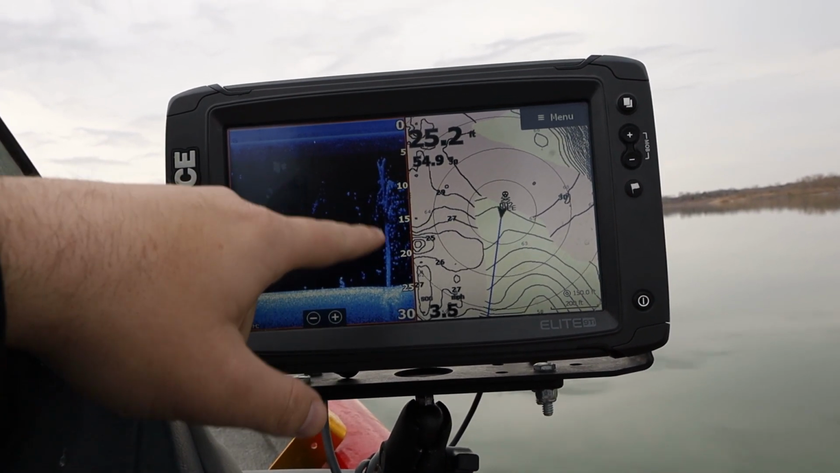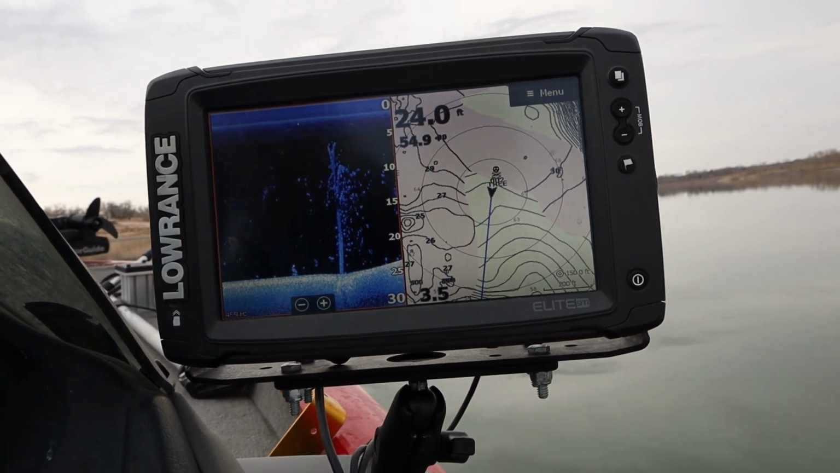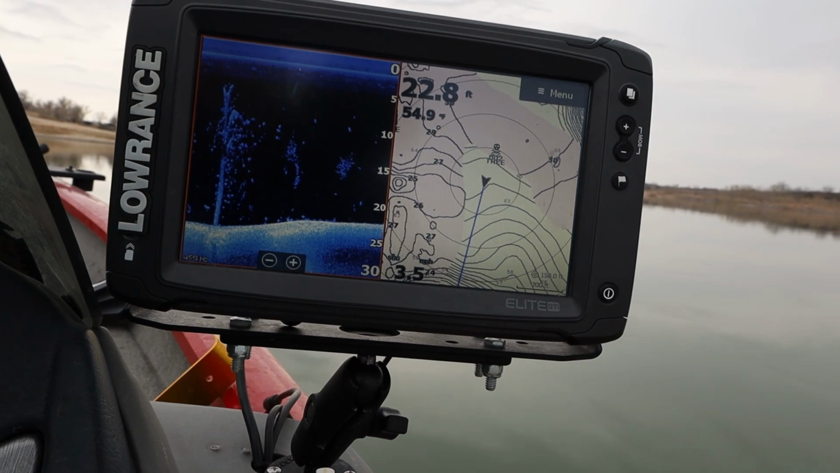Yeah, look at all the fish that are in this tree. This is definitely one worth fishing. So I'm going to throw my buoy out. When you throw your buoy, don't throw it right on top of your structure.